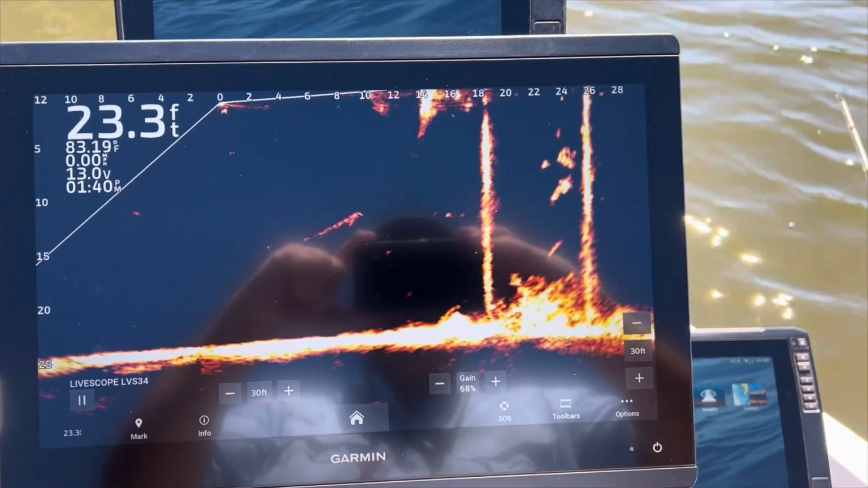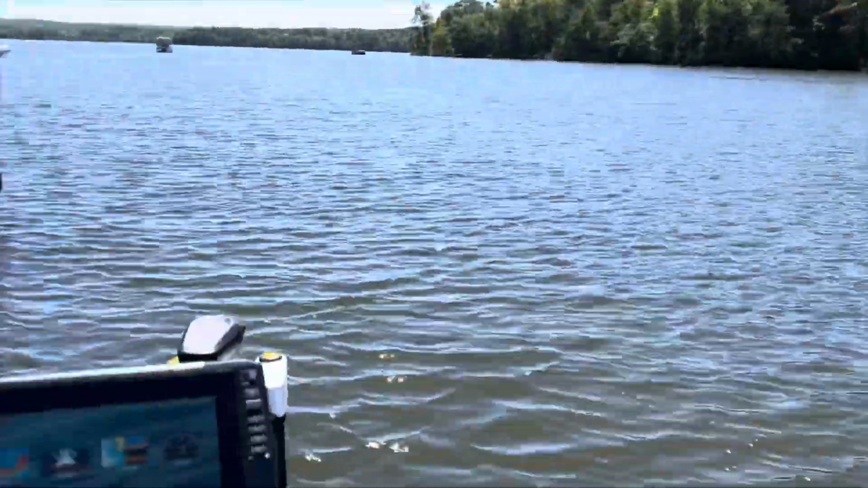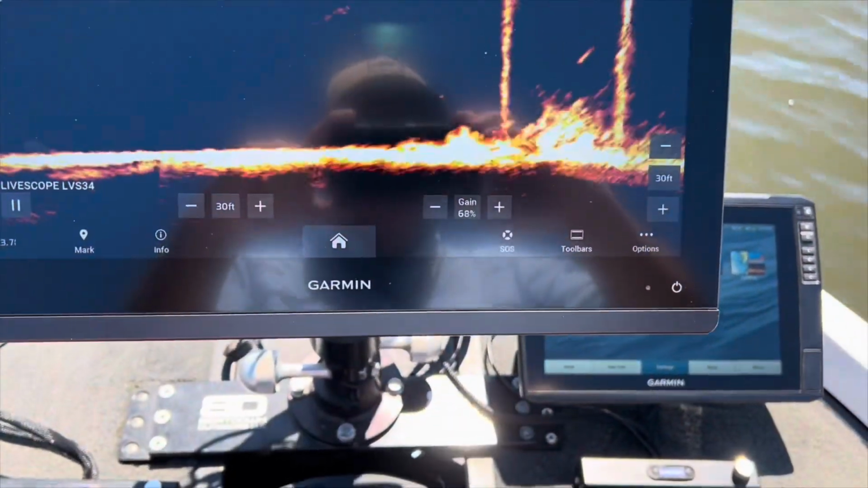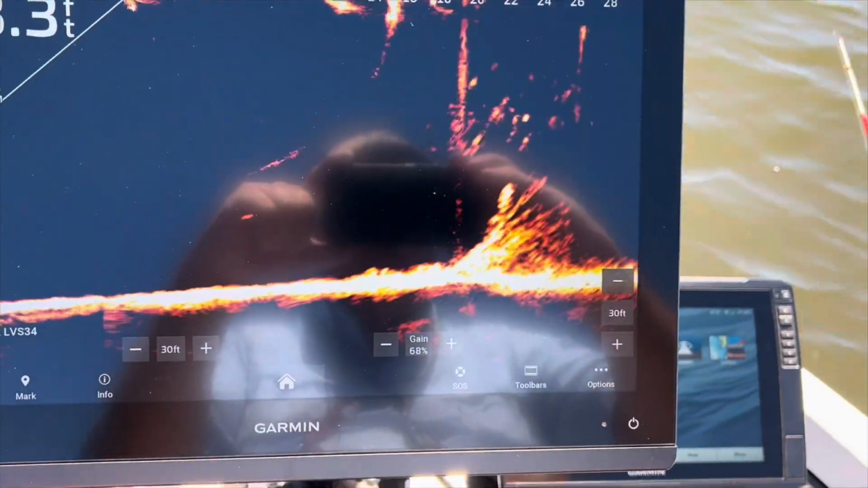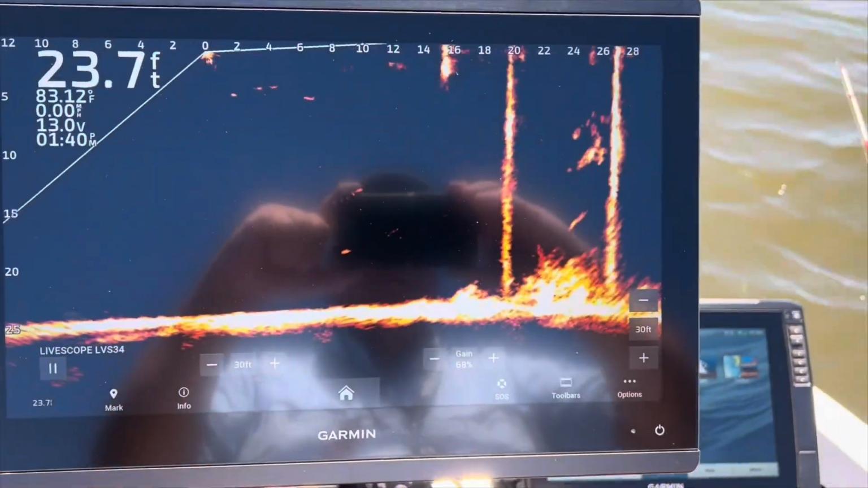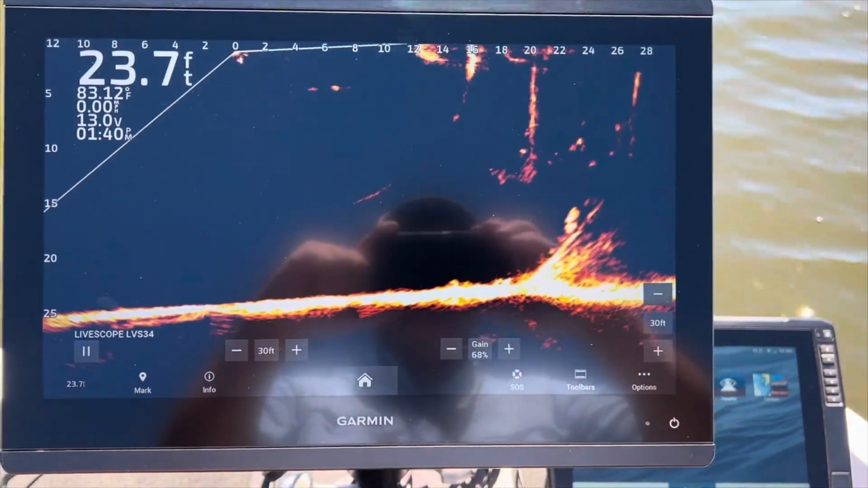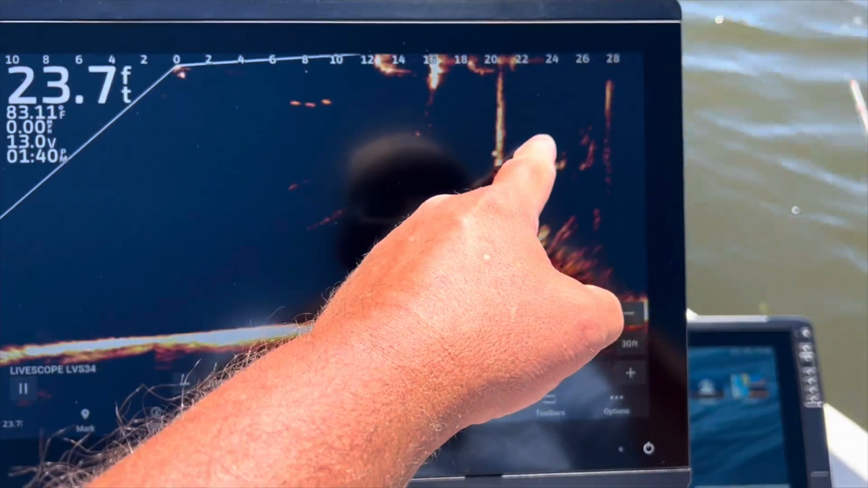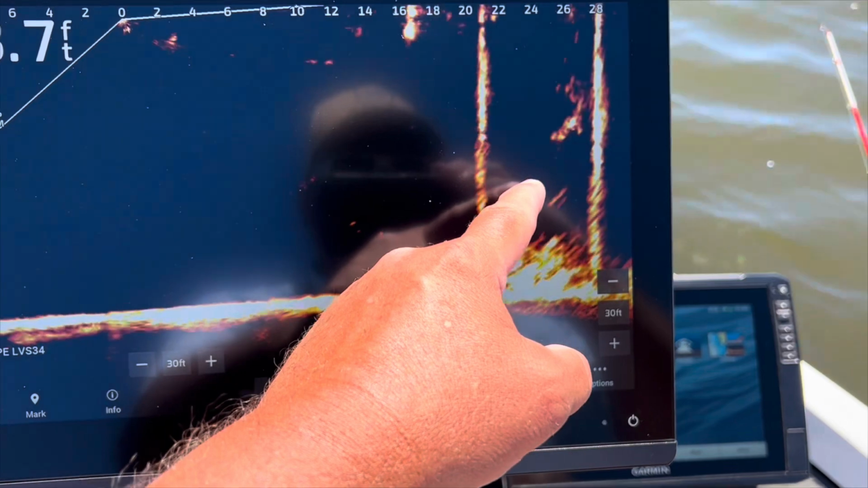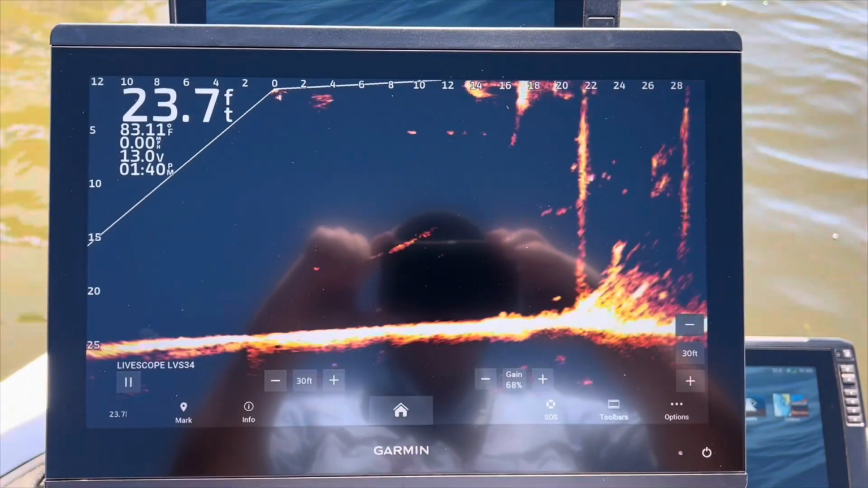Now if the boat's moving, we're in this marina and we've got all these wake boats, sea-doos, jet skis, everything here. If we wanted to cast in there and the boat's moving a little bit, we wouldn't have to use our foot pedal quite as much. We could put it in lure lock and it's going to move left, right, left, right. Now we might lose our jig a little as it falls for just a second, but it's going to pick it right back up. You should be able to see it. That's called lure lock by Livescanner.